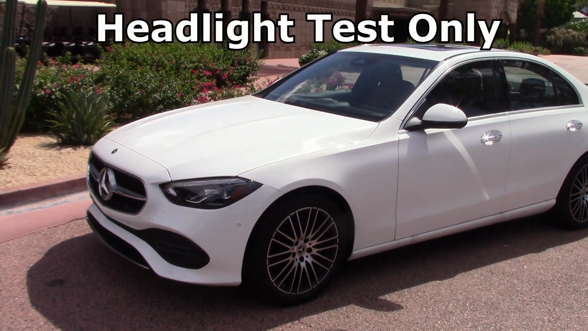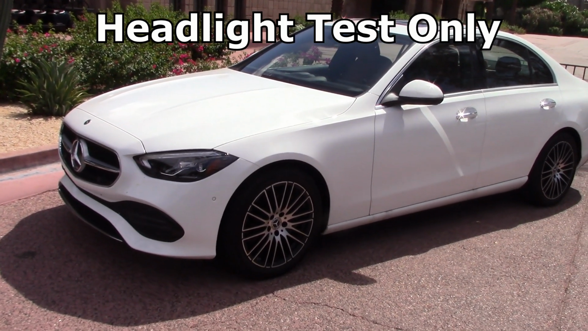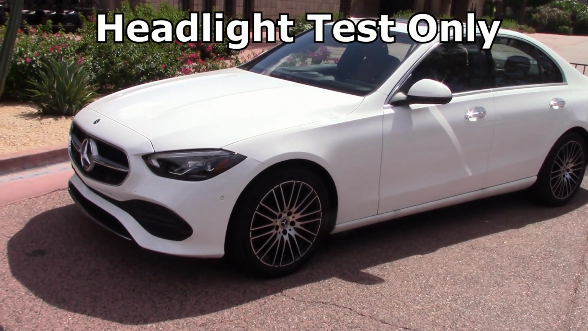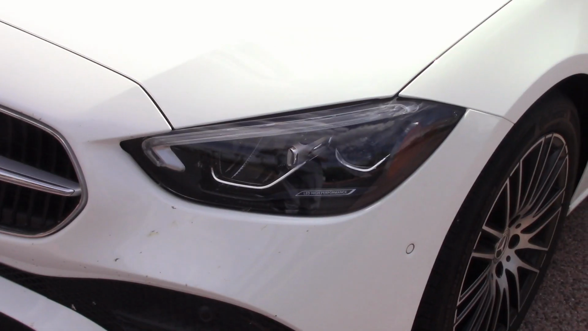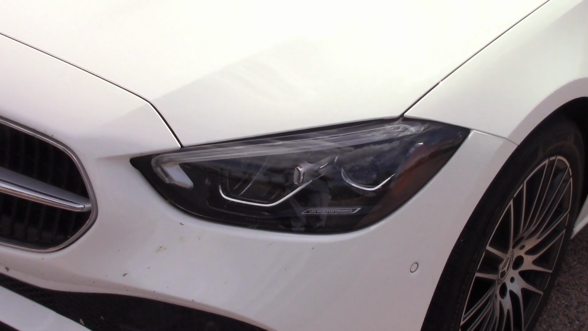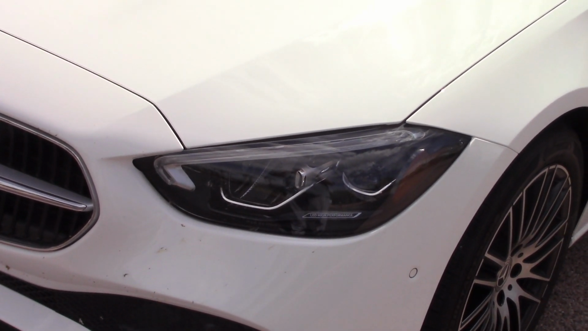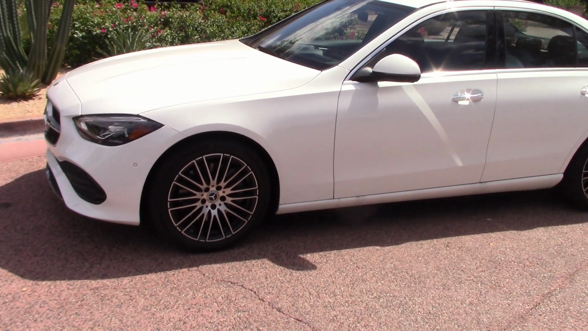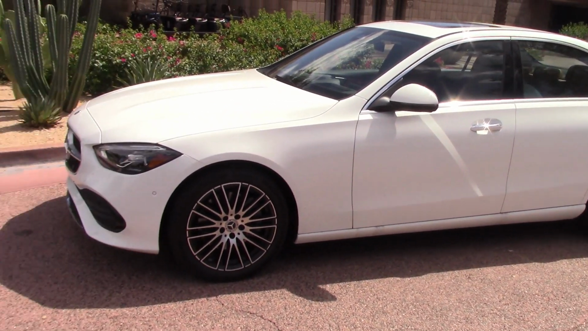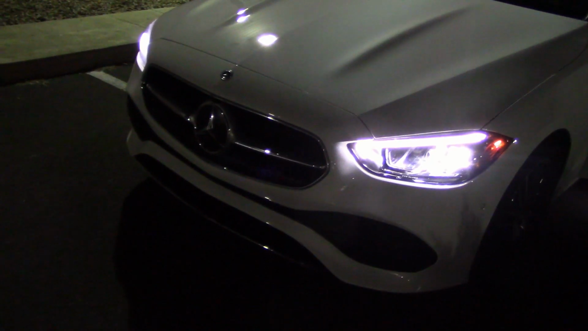So we're down here at the Biltmore, if you know what that is. If you don't, oh well. Mercedes dropped off a nice C300 sedan. And the purpose of this video, we're taking out these LED high-performance headlights in the dark to see how they work, as well as some other night driving. So let's do it. And yes, we'll have a complete road test on this in a couple of days. If you want to get the link of that video, just go to the end, click and watch. Alright, it's dark enough. Let's take a look at these headlights and do some night driving.